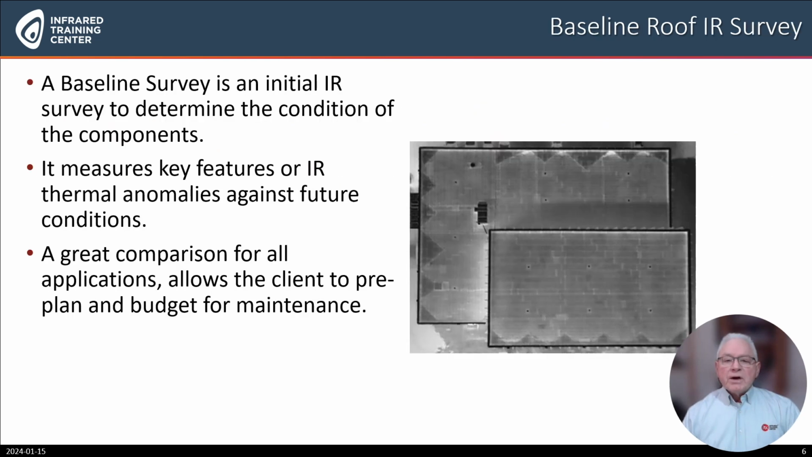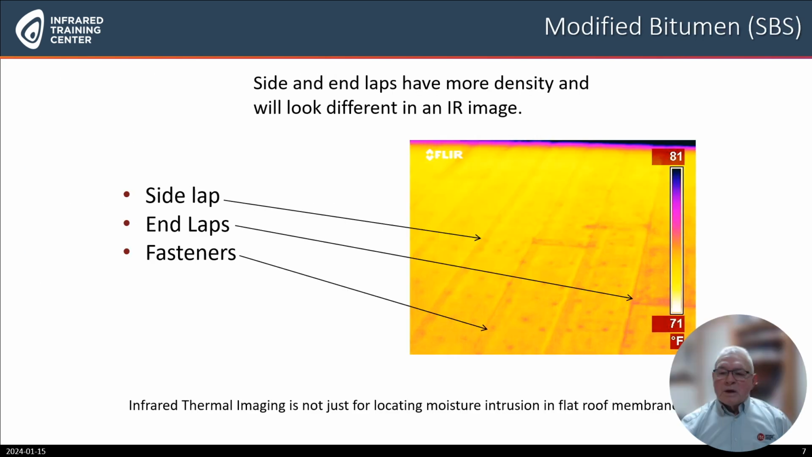A baseline survey is an initial infrared survey to determine the conditions of the roofing components. It measures key features or infrared thermal anomalies against possible future conditions. This is a great comparison for all applications because it allows the client to budget and plan for future maintenance. Infrared thermal imaging on roof membranes is not just for locating moisture intrusion under the membrane. With some roofing materials, side laps, end laps, and nailing patterns can be seen using thermography.